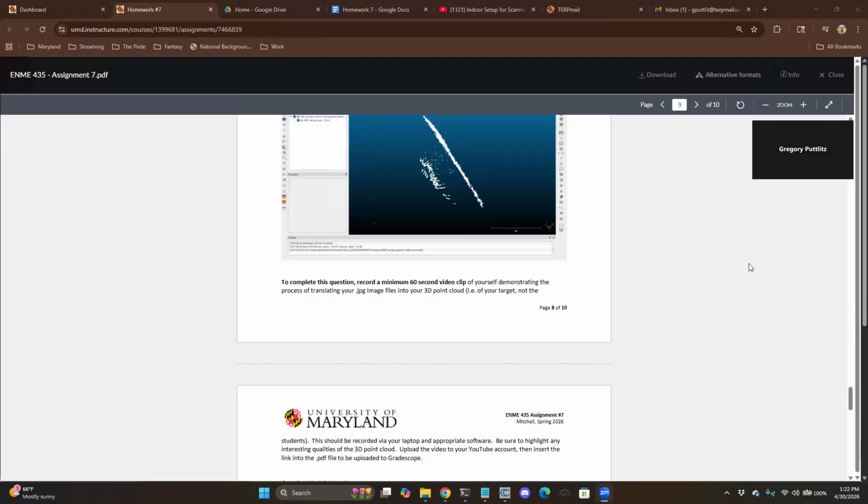So in this video, I'm going to go over the process of translating my JPEG files of my indoor scanning process to a text file, which will then be read into CloudCompare to see the data points from a certain distance away when I scan it.